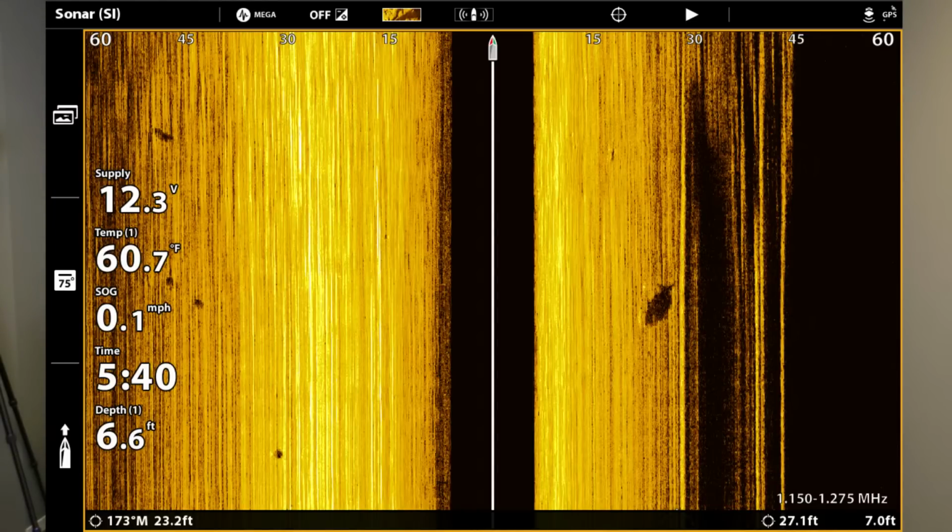And yeah, that is chirp. Since if it says mega, it's the chirp. Down the bottom, the bottom right has the frequency too.